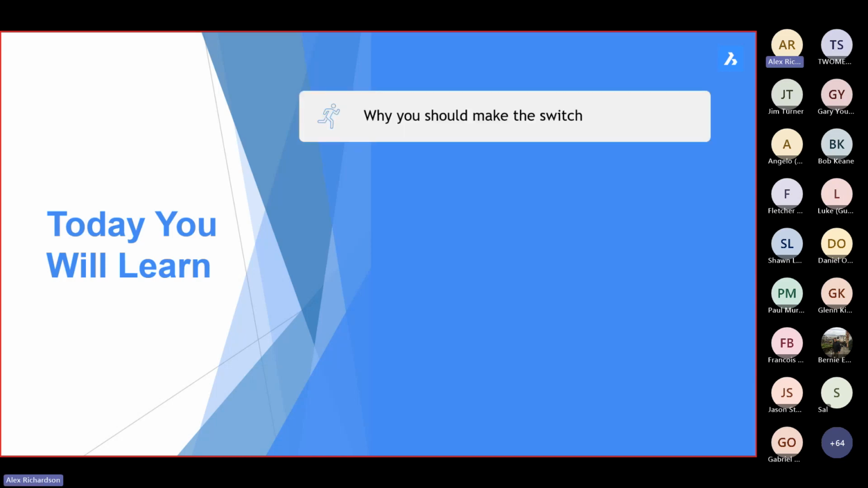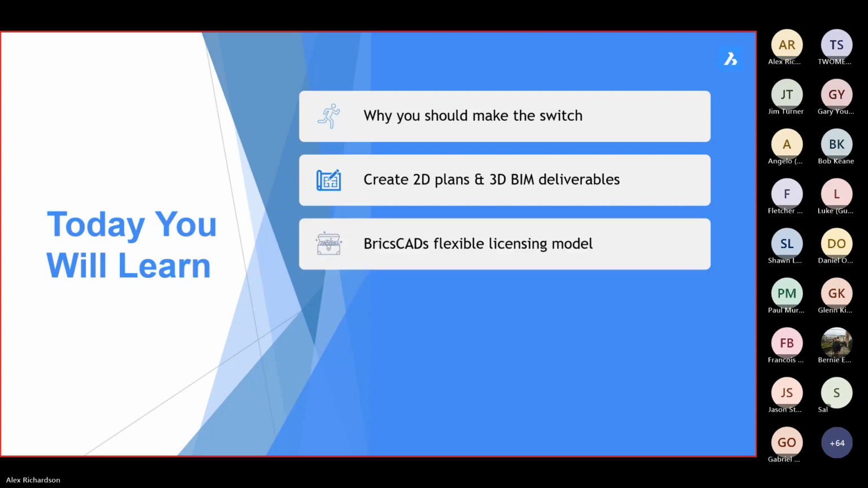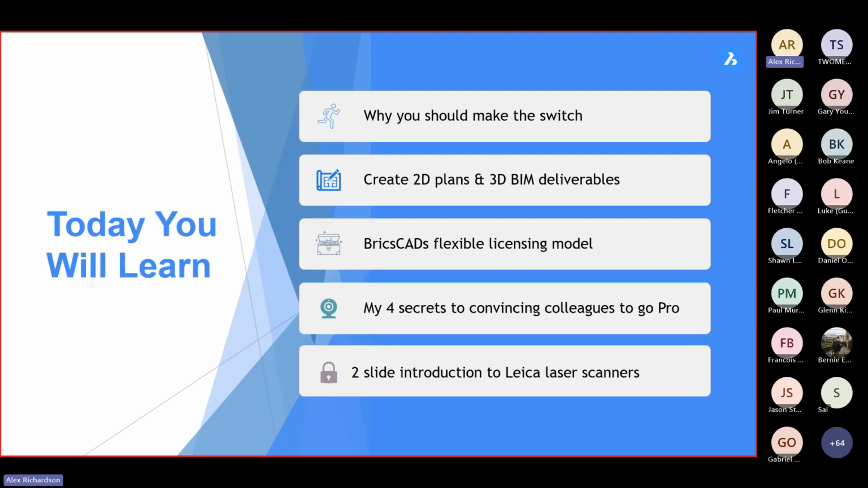First, we'll discover why industries like yours are moving away from outdated CAD software. Two, we'll show you how BricsCAD's point cloud modeling features allow you to easily create 2D and 3D BIM deliverables. Three, how to not just save money, but make your money work harder by unlocking greater CAD tools with BricsCAD's licensing model. Now, I know a few of you on here have told me I can't get my colleagues to make the change. I will tell you how to convince them later on in this webinar with my 4 secrets. Five, we'll have a quick look at the Leica laser scanners.